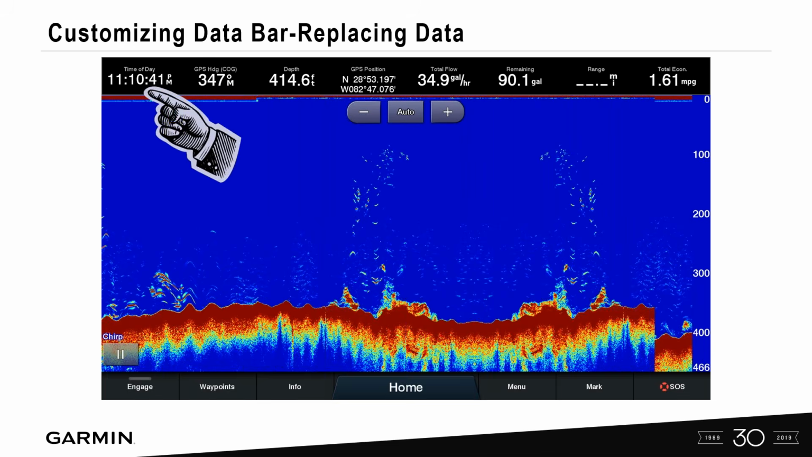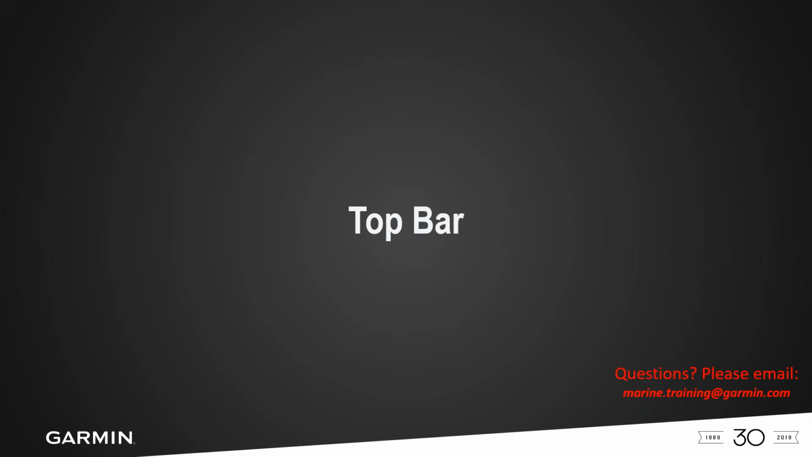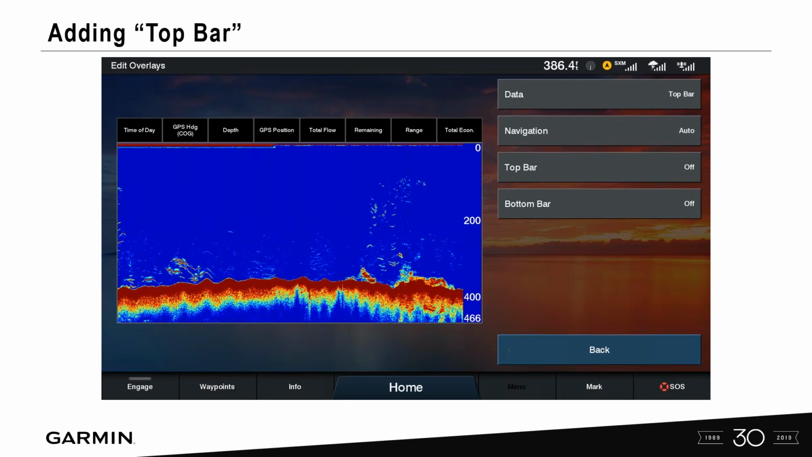So time of day is now selected. So top bar, this is a little bit different. If we take a look at this and we come into our data page here, we can go in and actually turn on and off the top bar, and then we have a couple different choices. So let's take a look here on the top bar.